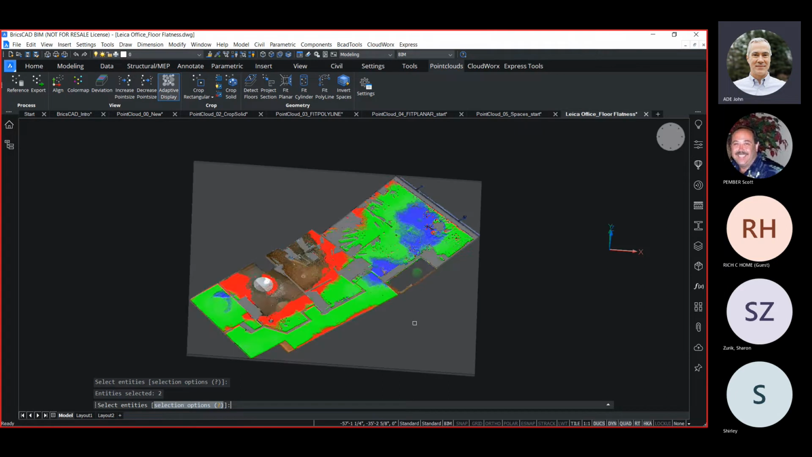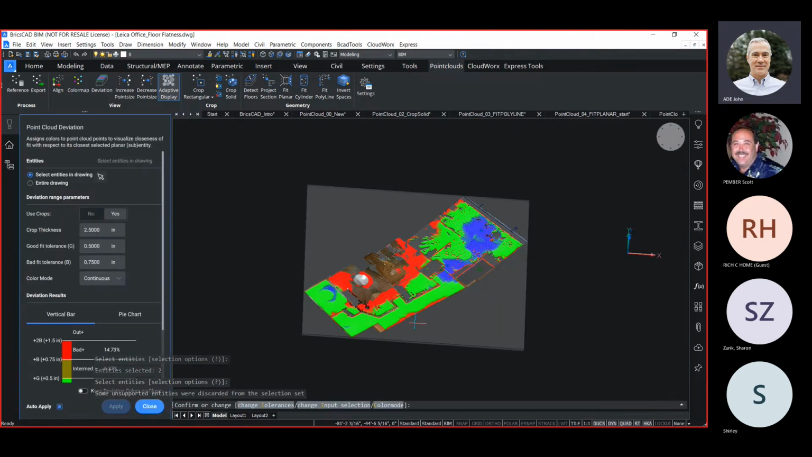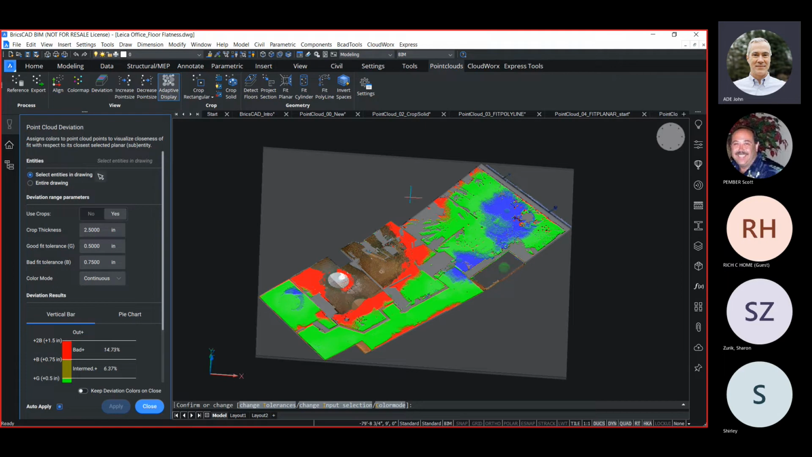And what it'll do is after it analyzes it, it's going to use some tolerances for what's acceptable and an outside range that defines the bad tolerance, and it will heat map, colorize this so that we can now look at it and determine how much of that slab was actually built well, if you will, or is level. And we can change these tolerances too.